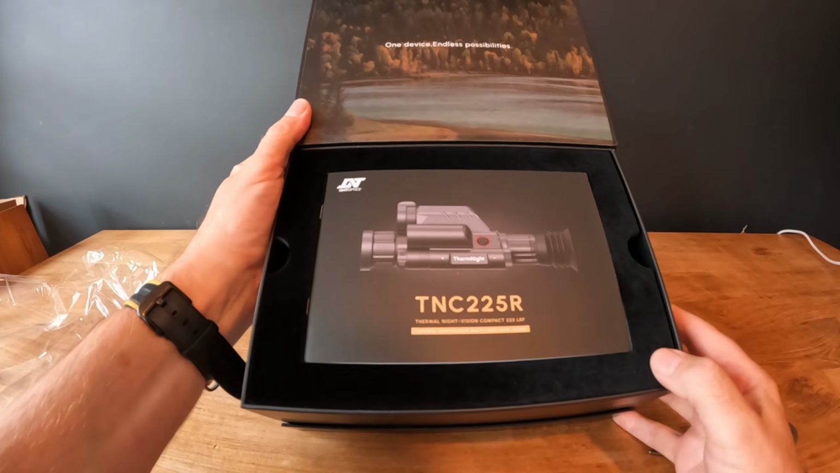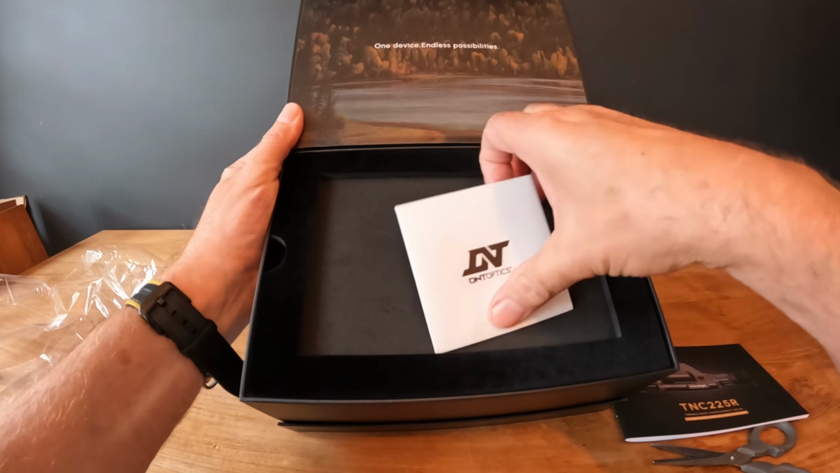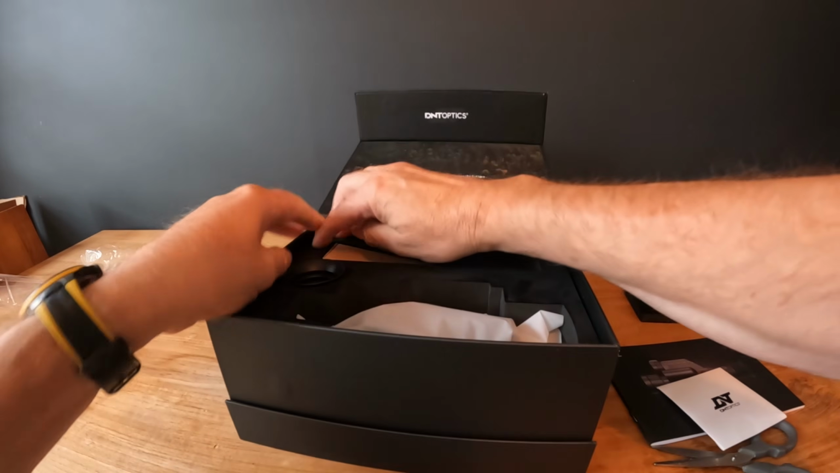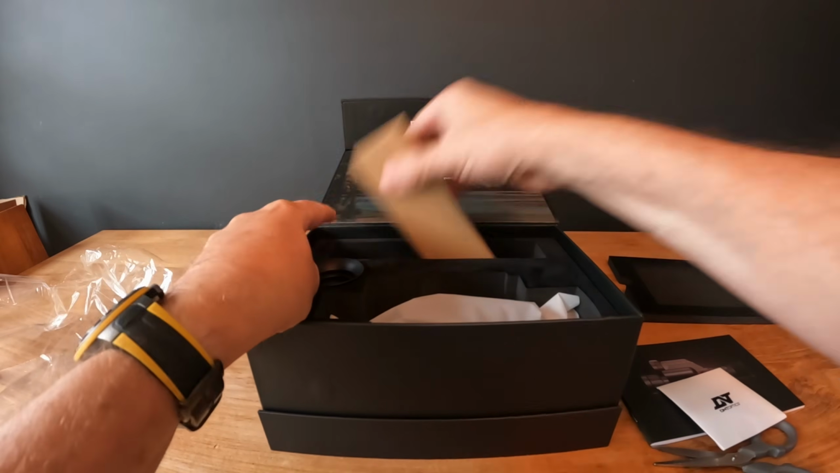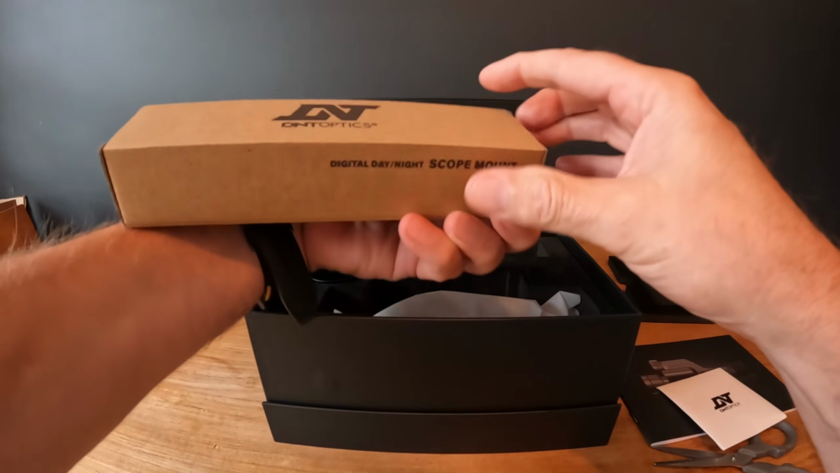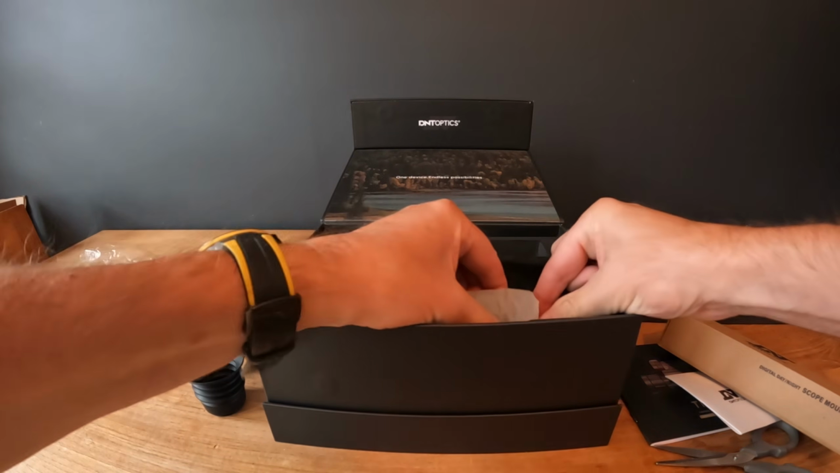Right, as usual, the boxing is really good quality. So we've got an instruction manual, lens cloth, there's a scope mount in here. Not sure which one this is. It is the 20 MOA, so that's spot on. That should be great. Normal eye cup, and then